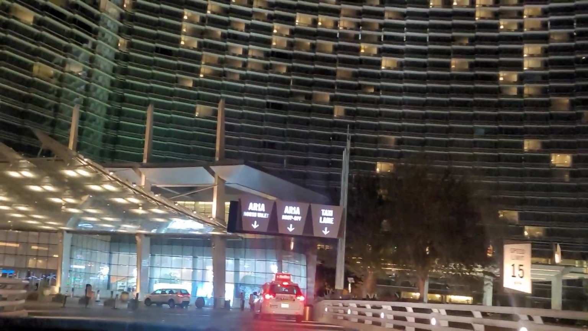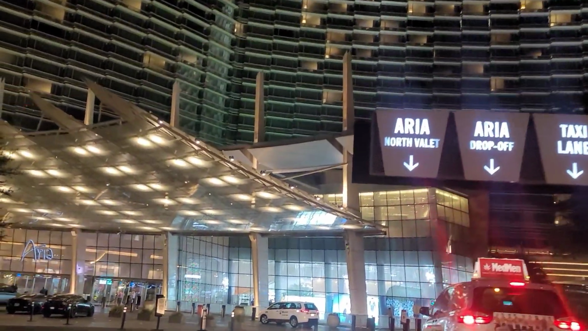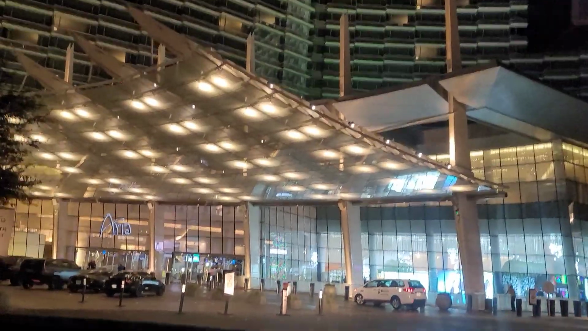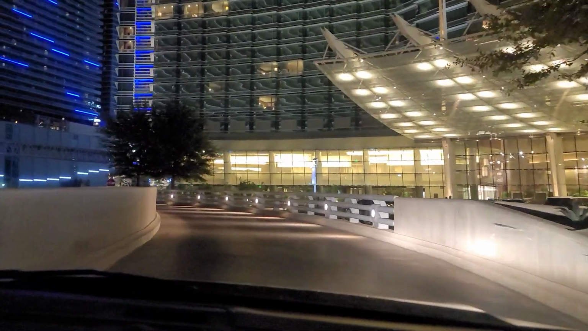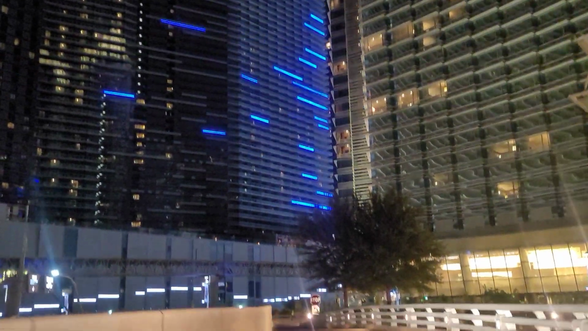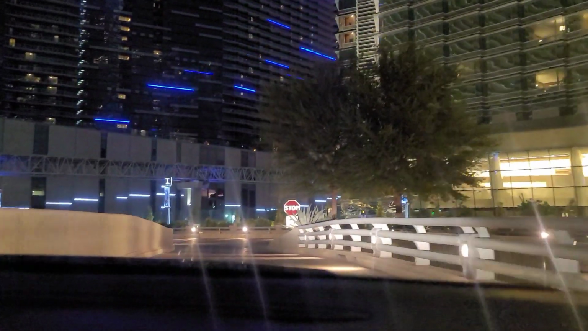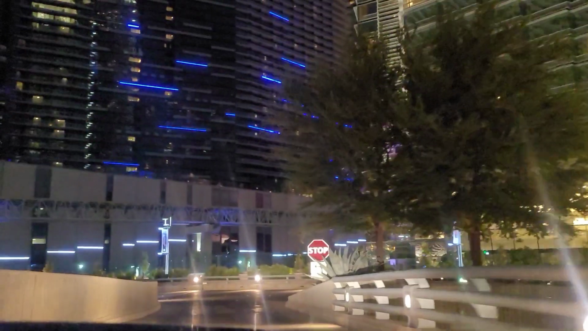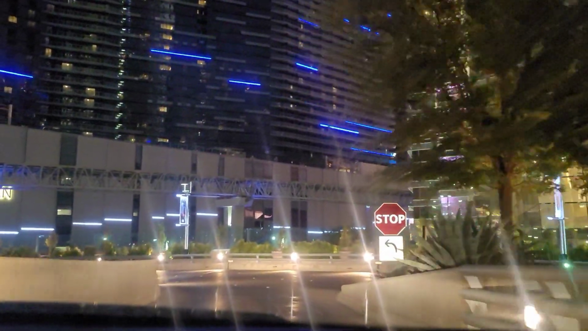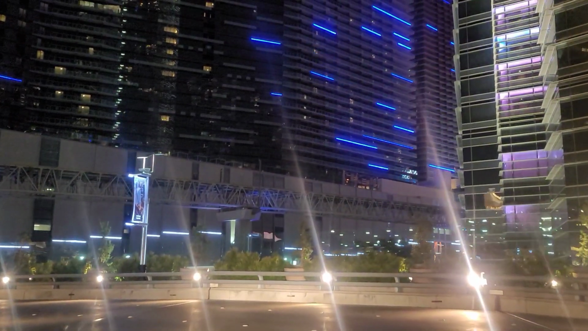Here are some signs for Aria. North Valet, whatever that means. Drop off. So this is the Aria. And believe it or not, this is not where the rideshare pickup is, that's downstairs, which is actually the most confusing rideshare pickup place in Las Vegas. So keep that in mind, guys. If you come to the Aria, hopefully you have an Uber driver or taxi driver who knows where to drop you off and pick you up.